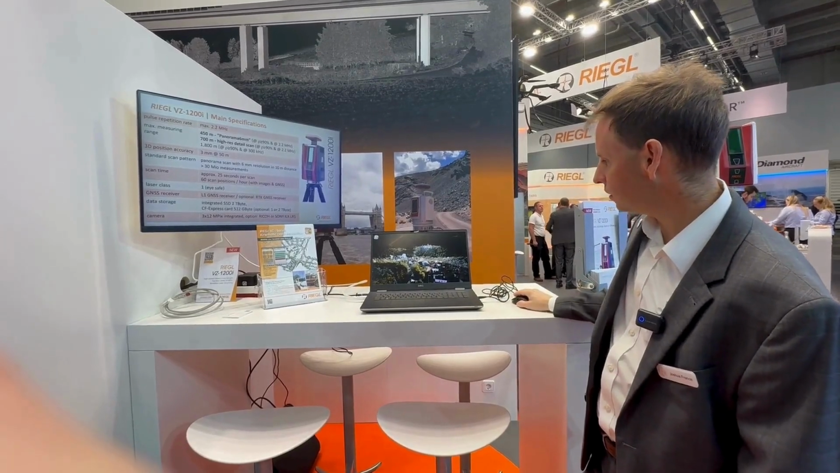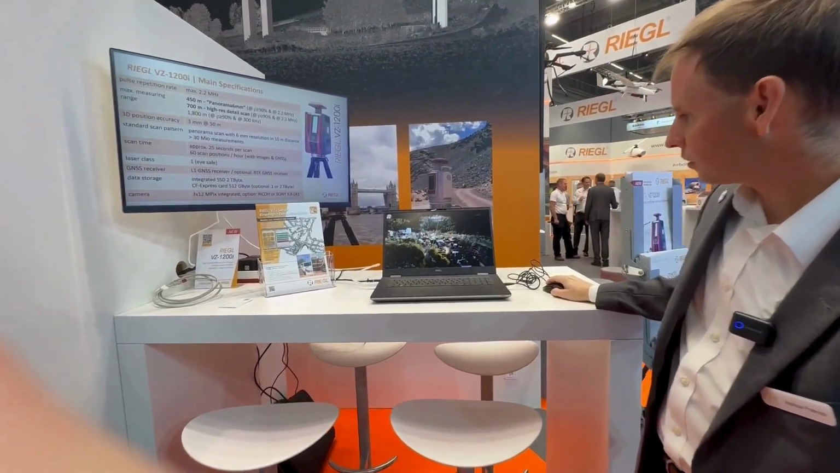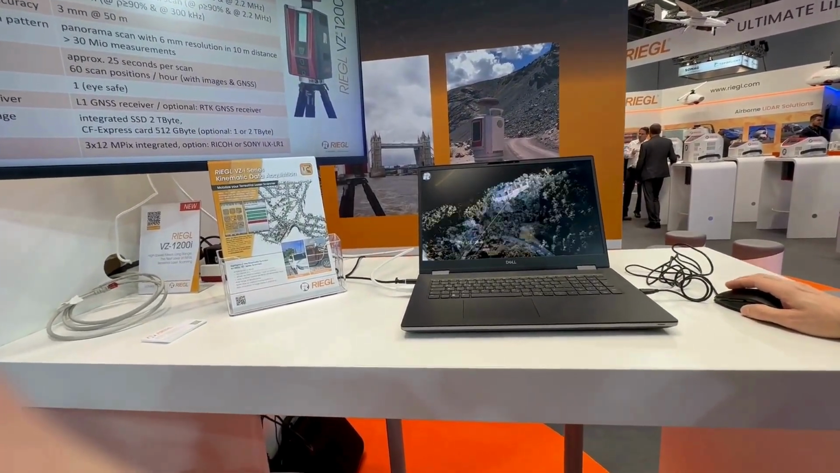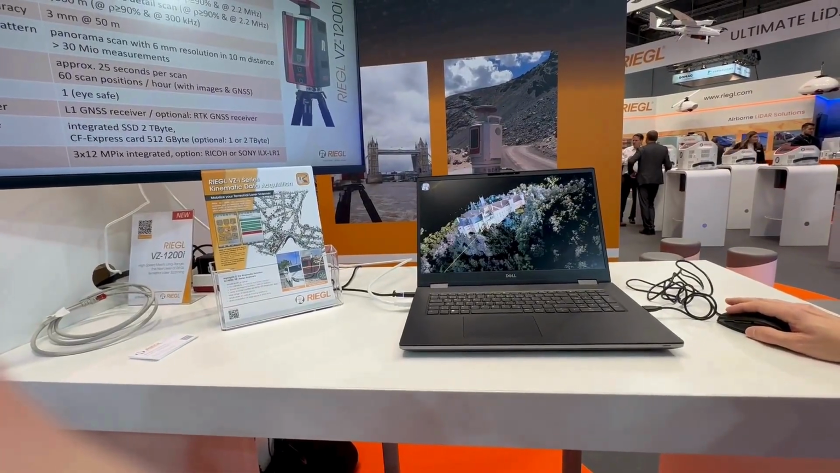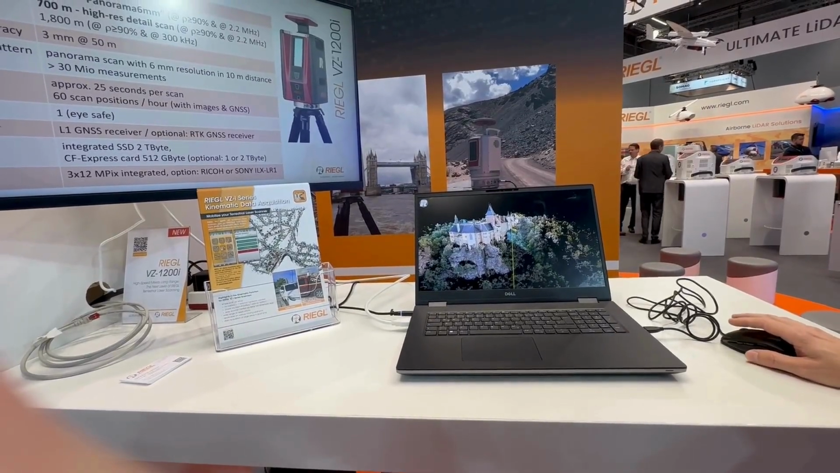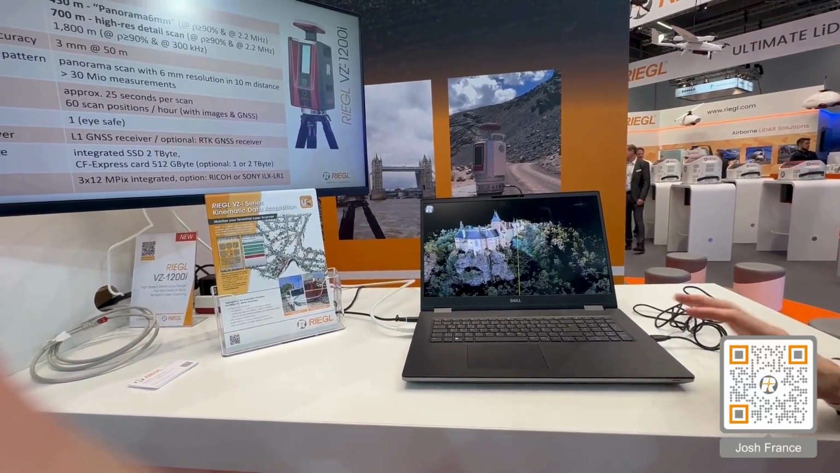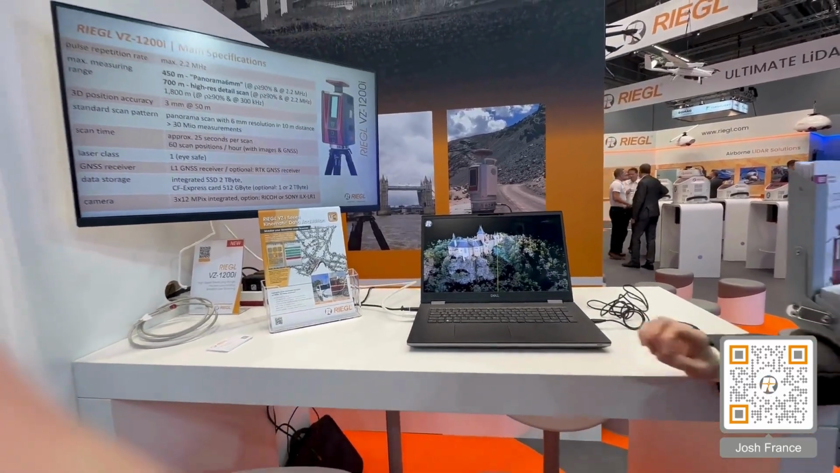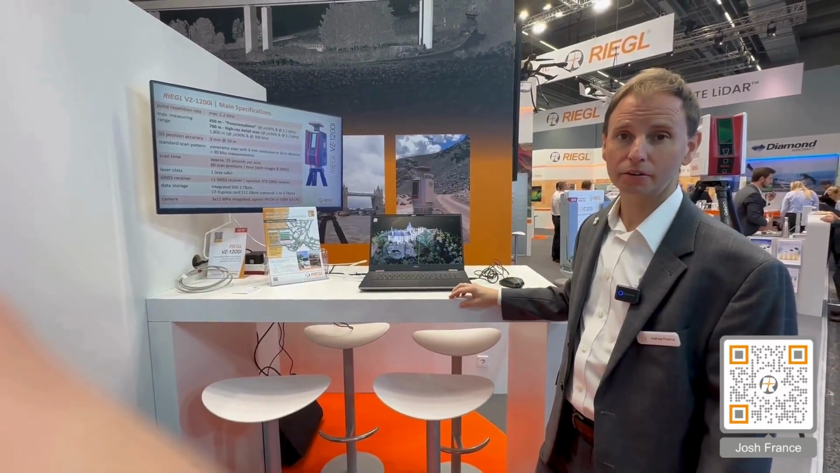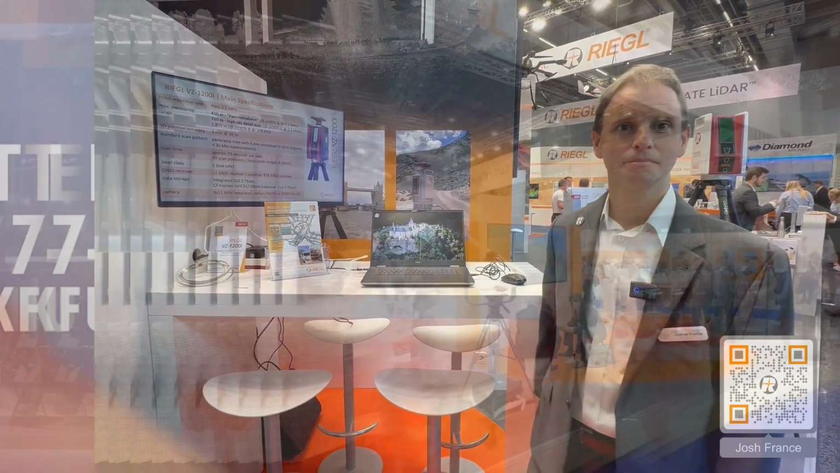As you can see here, we collected in the city below, and we're able to scan up to this site at very long ranges and completely see details from very far away. So with the new VZ-1200i, you can capture even better projects at further distances and take your scanning to new heights.